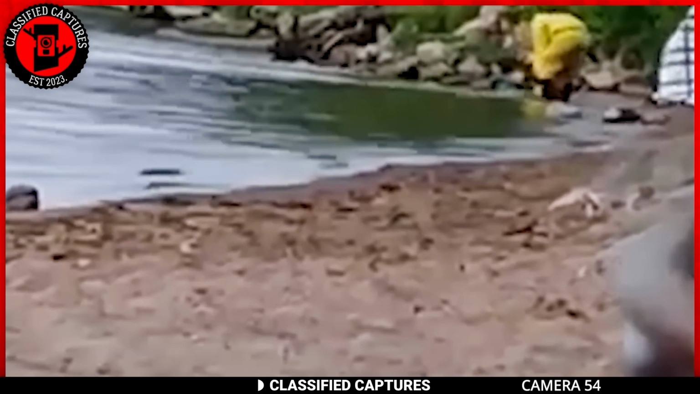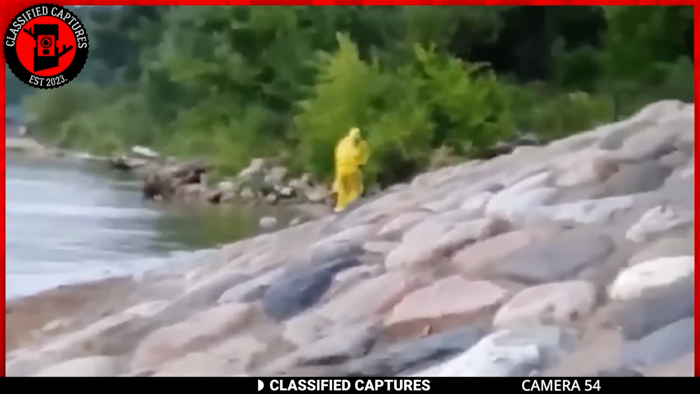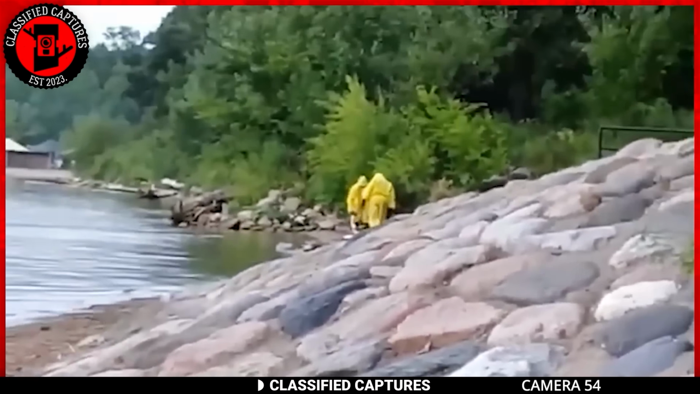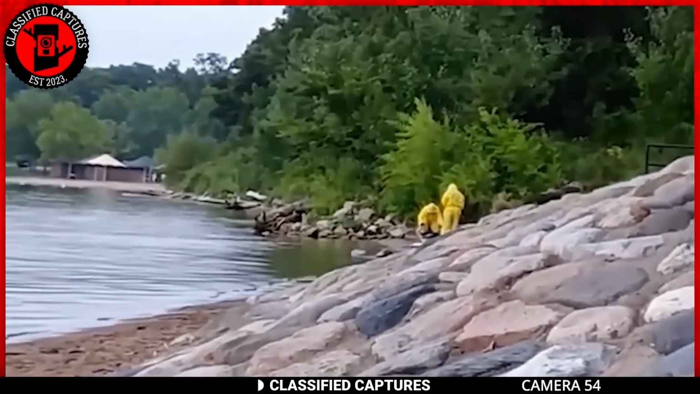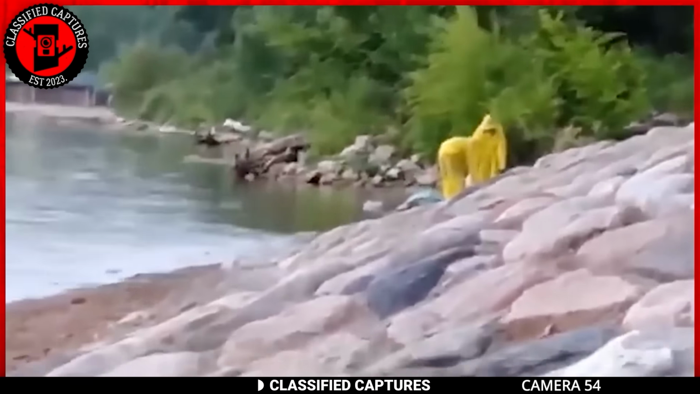Did these men just catch a mermaid? Looking at the color of its tail, I'm tempted to ask, what if the creature and things we saw in The Little Mermaid are not as unreal as we think they are? What if these creatures are actually out there and a danger to us?